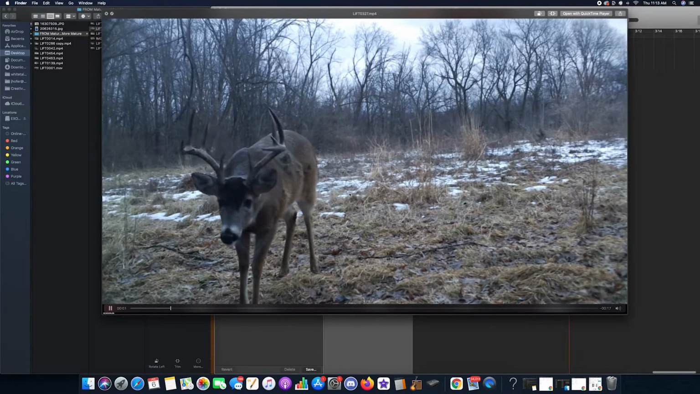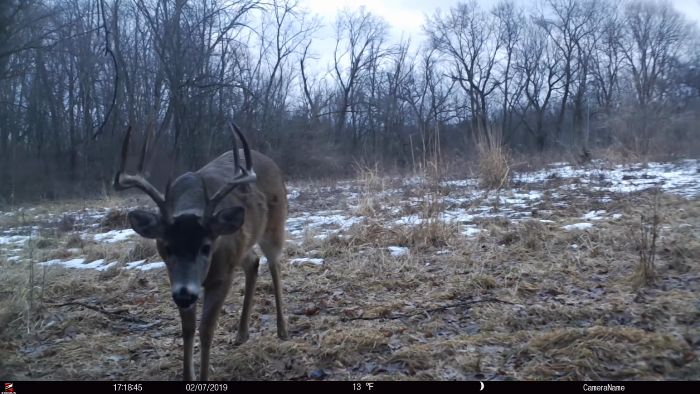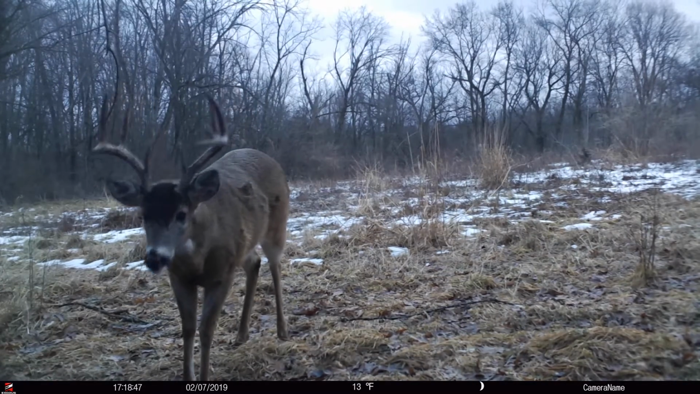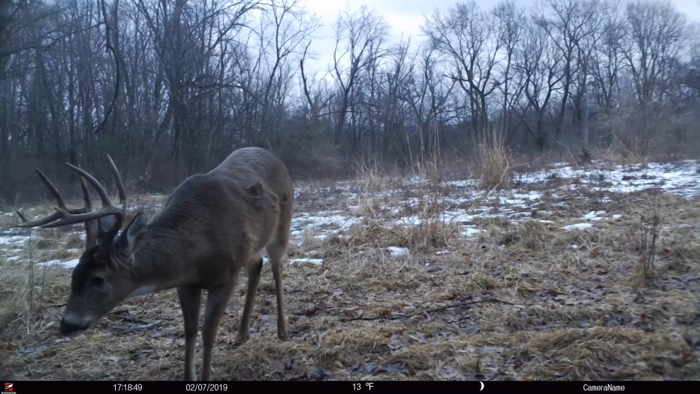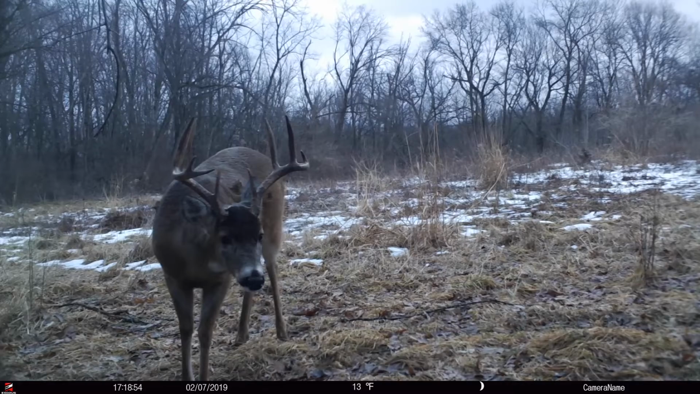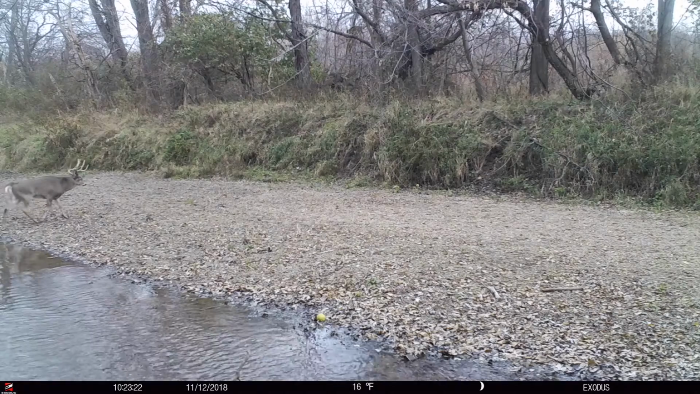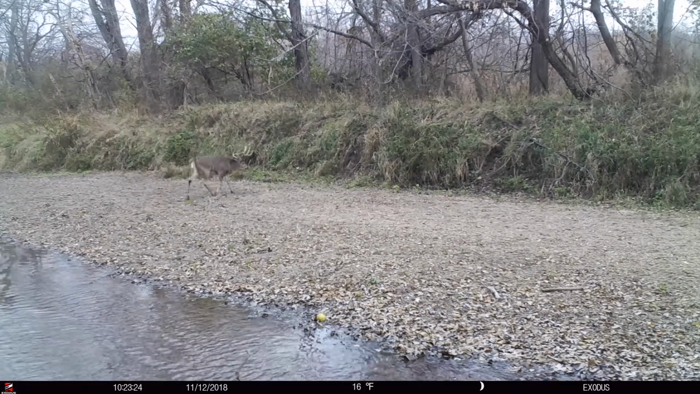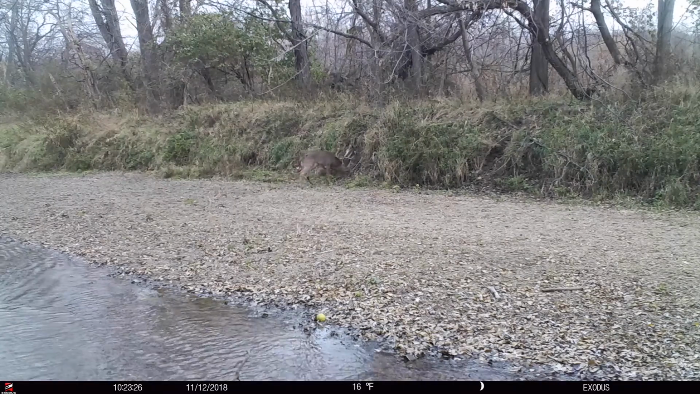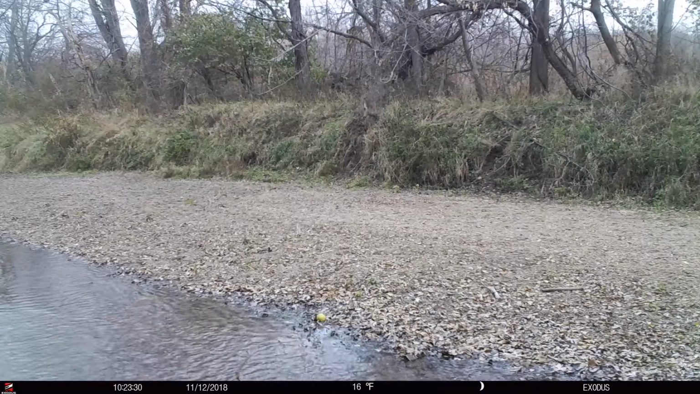This deer is a great example of one with sunken eyes. You can see here in this video, he just looks a little run down in some sense, but sunken eyes is the best way I can say it. This is just a mature Midwest whitetail buck cruising in the middle of the rut. This was on November 12th in 2018. I don't know what happened to this deer, but regardless, when I got this video, gorgeous deer just cruising.